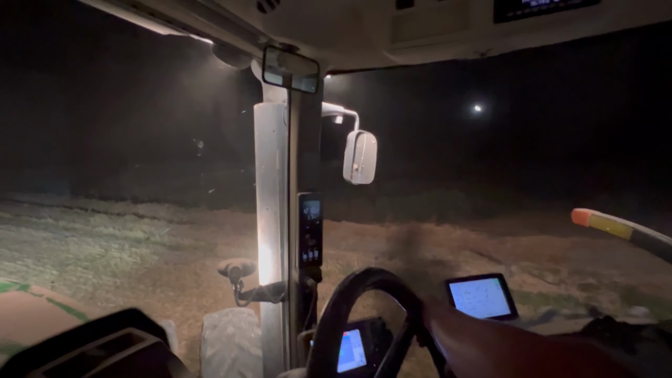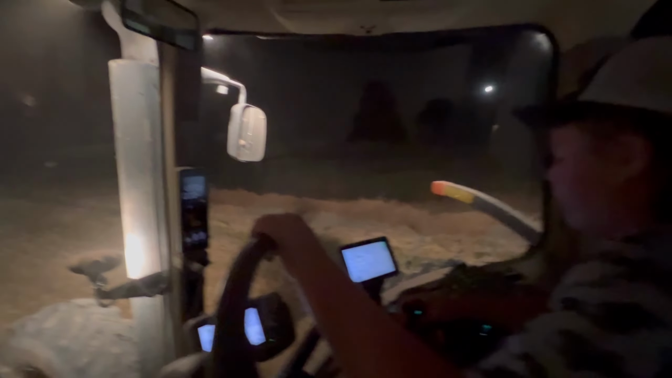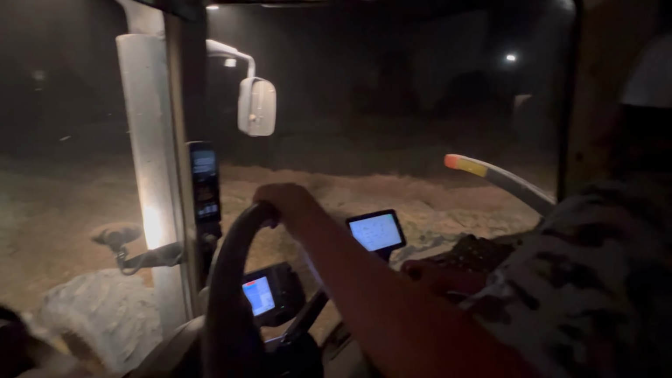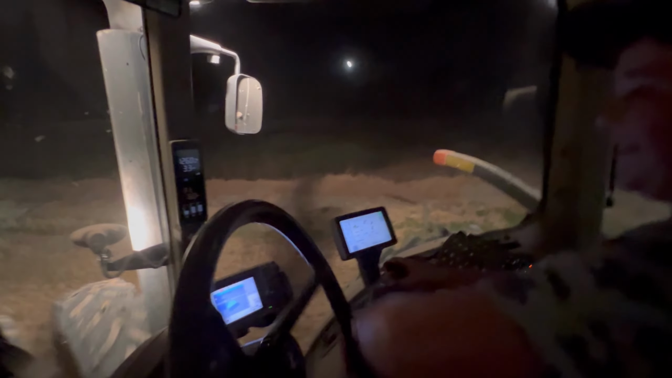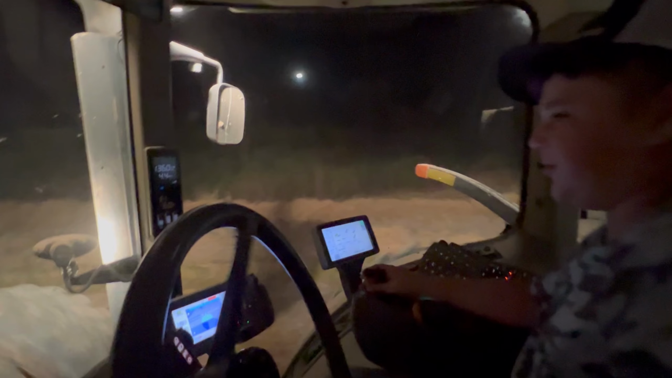Mom, look how cool the moon looks tonight. I want a Steiger. You want a Steiger? Yeah. Save up your money. That's too much money. I want that garden tractor.